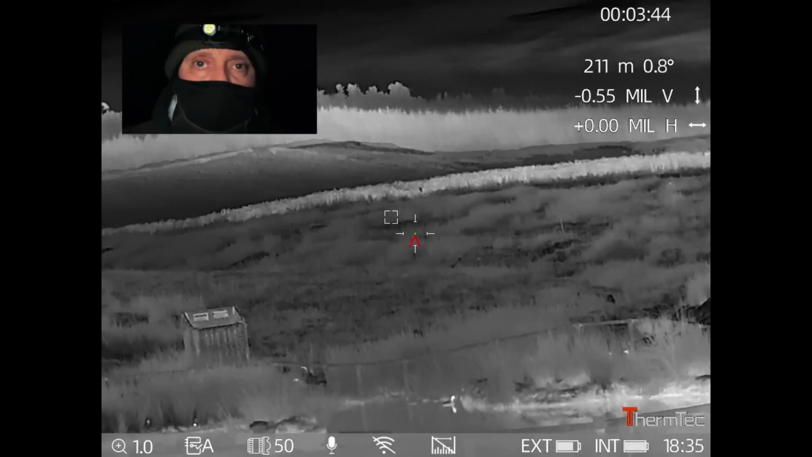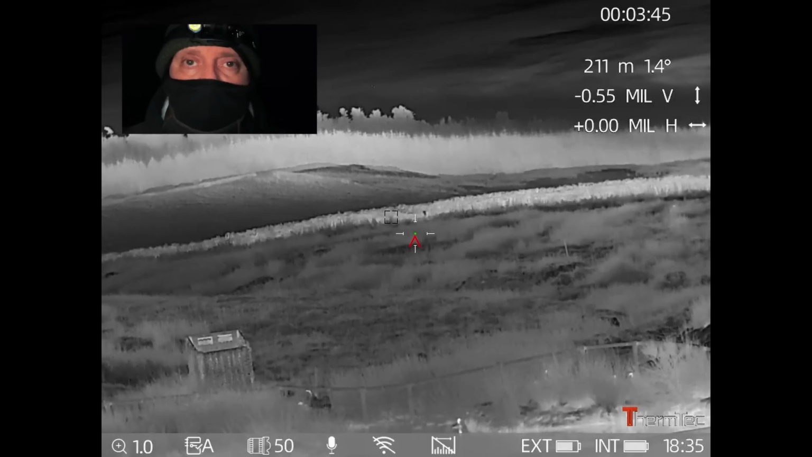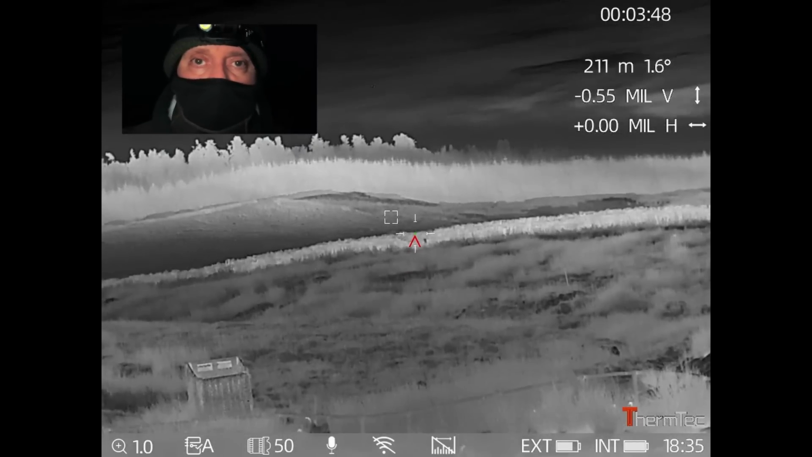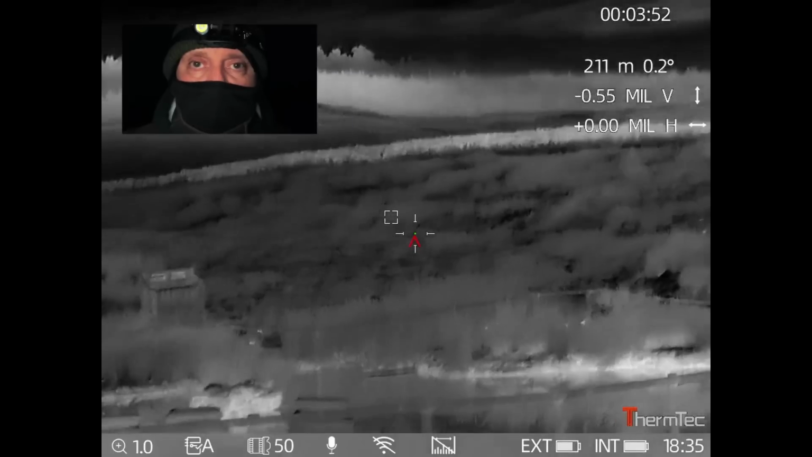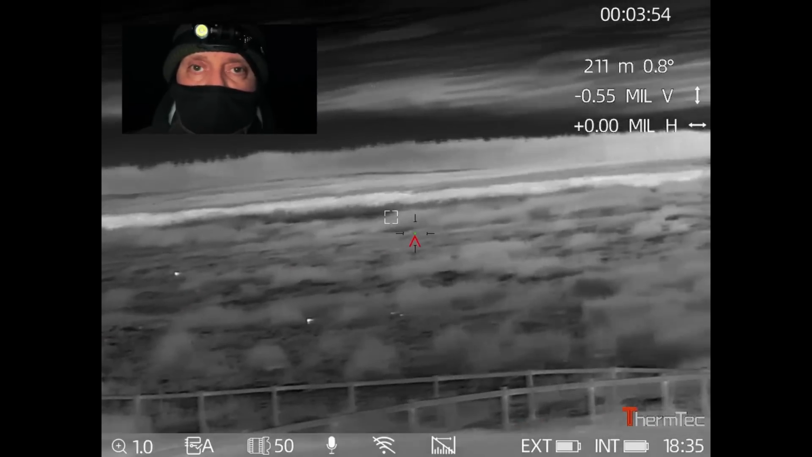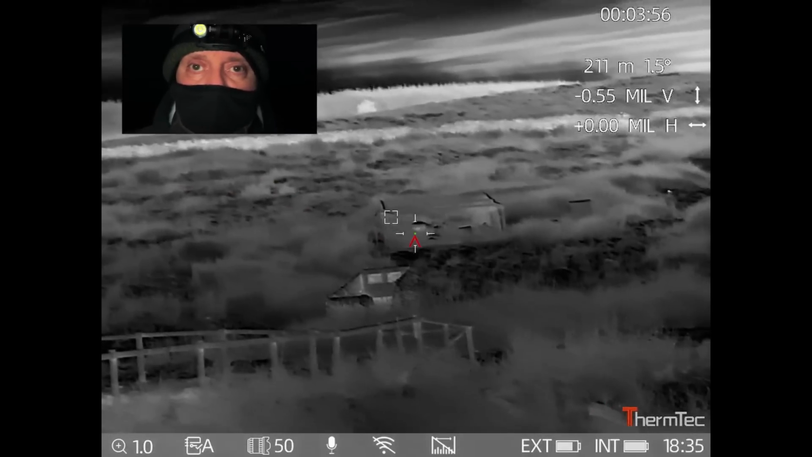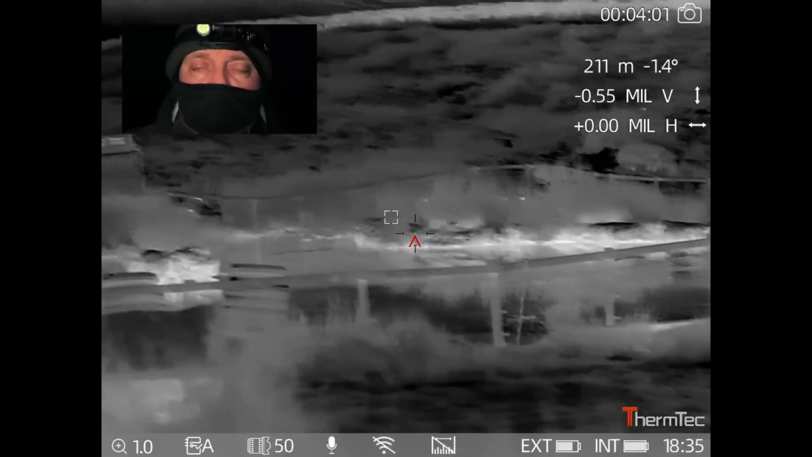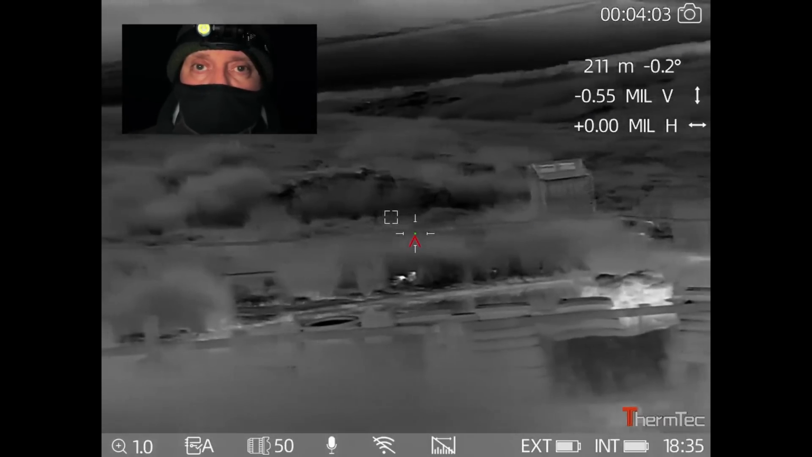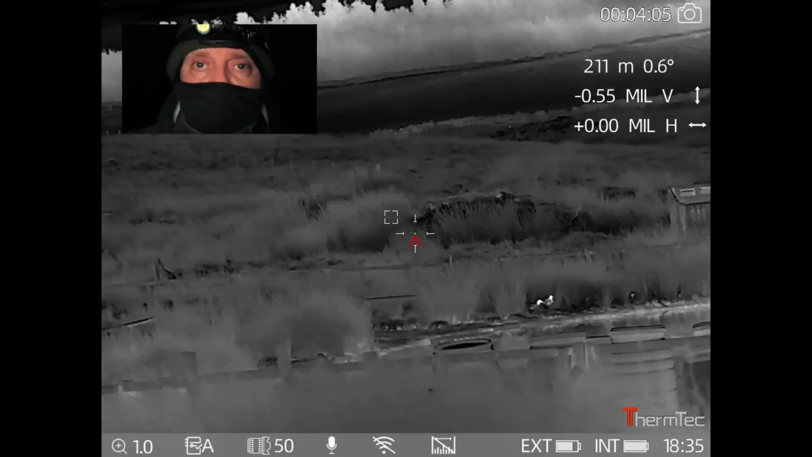Right, just having a stand around to wait and see if anything comes in. You never know. It's pretty cold tonight, and fog banks keep coming across. And I have to say, this ThermTec scope is doing really well, considering the conditions are really bad tonight. But yeah, we'll keep looking and see what comes in.